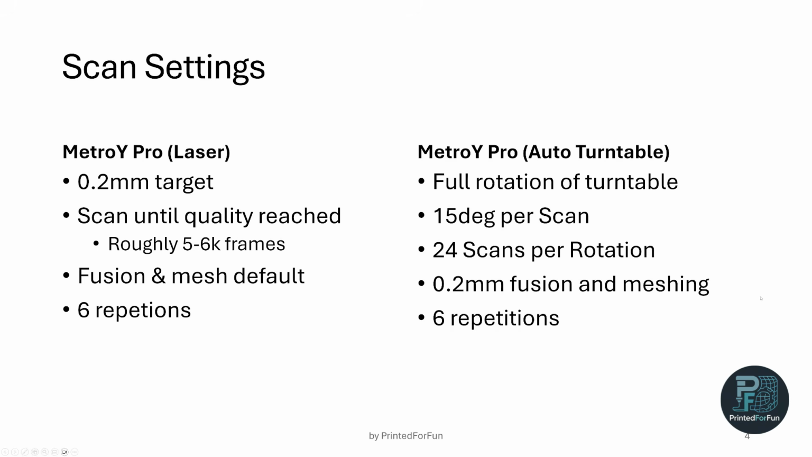Now to the scan settings. For the laser mode of the MetroY Pro, I used a 0.2 millimeter target resolution and I scanned until I reached the quality indicator. This was roughly 5,000 to 6,000 frames per scan, and I used meshing in default settings, and I did 6 repetitions of this scan.